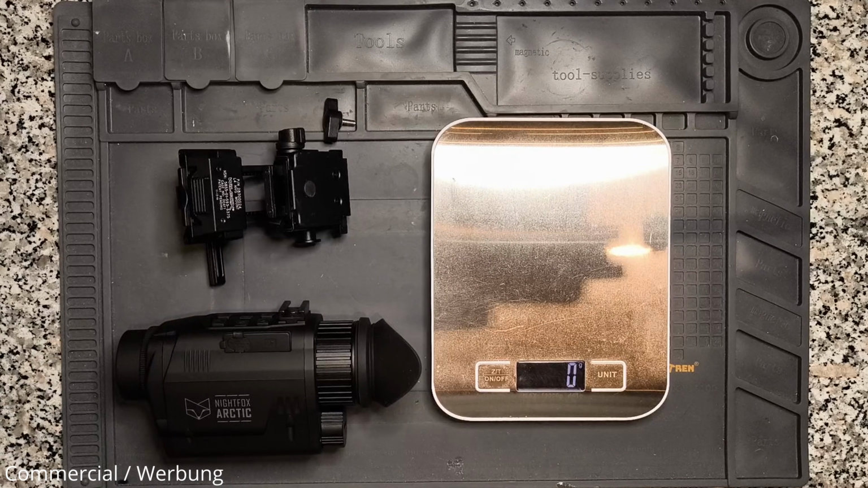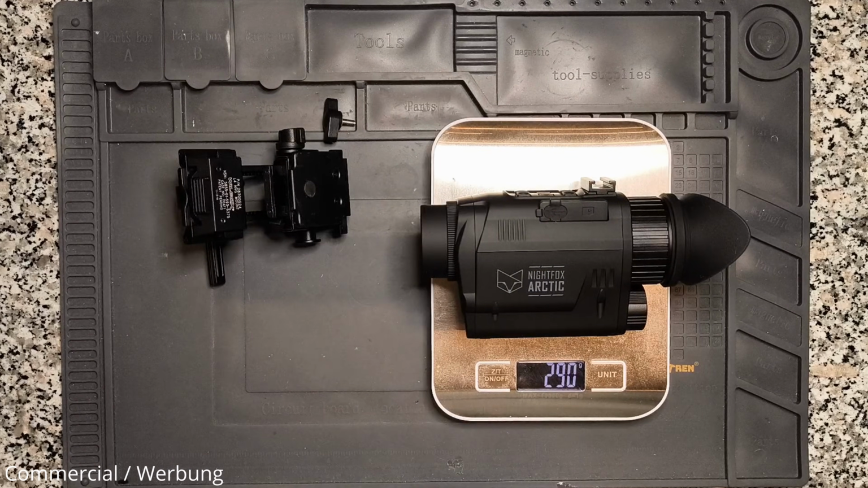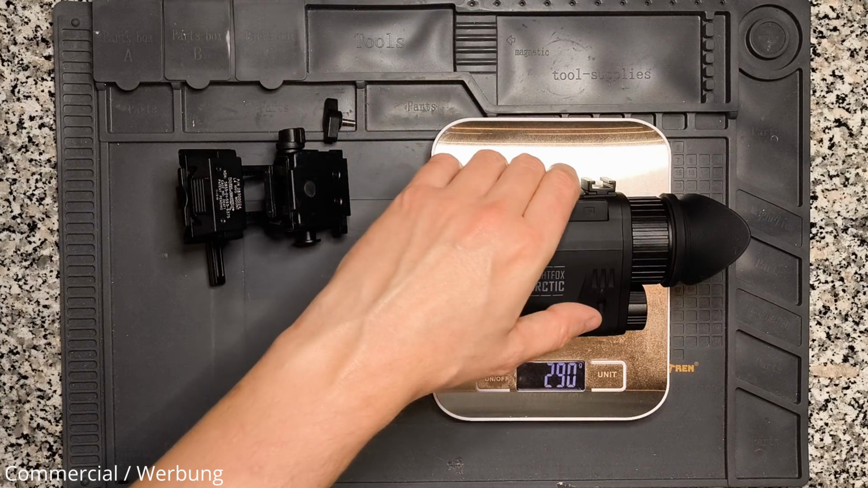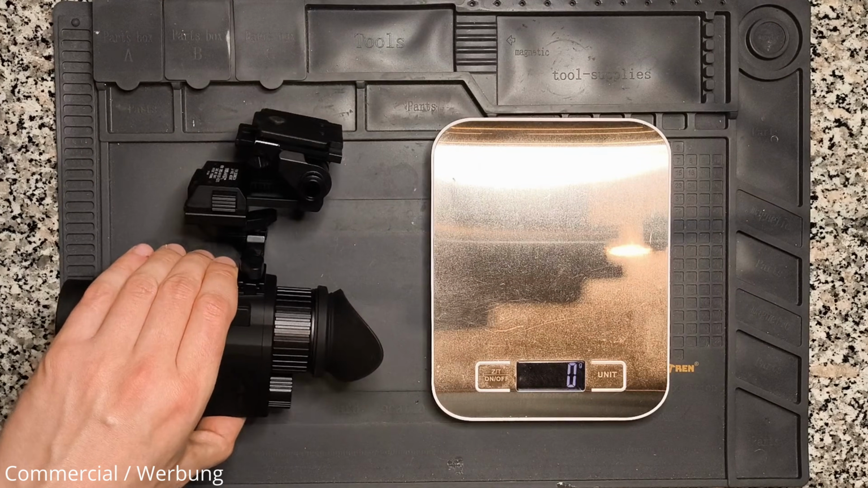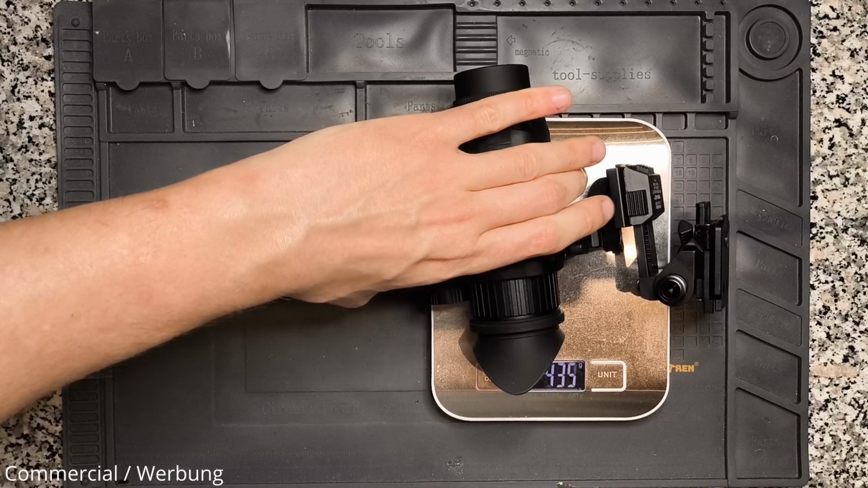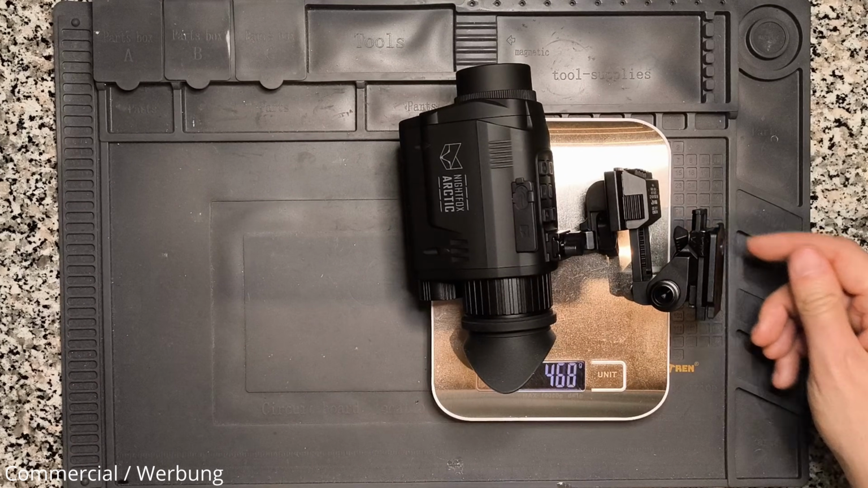The weight of the unit, of course, is a critical aspect when it comes to comfort and usability during an Airsoft game. And this is where the Arctic really shines. Despite its form factor, it actually is really lightweight. With only 290 grams, it is a lot more lightweight than it looks, if you ask me. Even combined with a metal Wilcox mount replica, it weighs only 471 grams, which should be no problem for a well-balanced helmet setup.